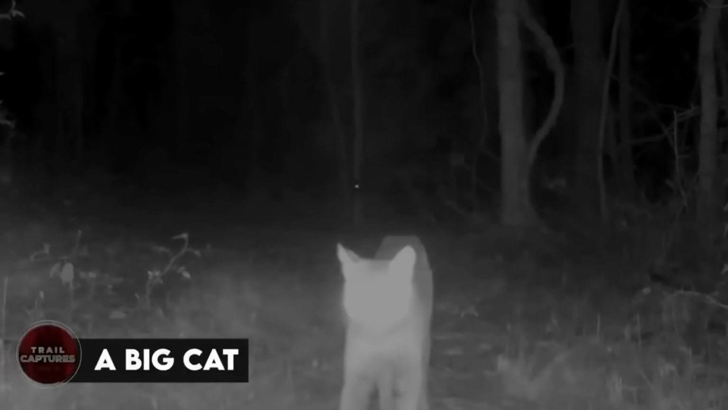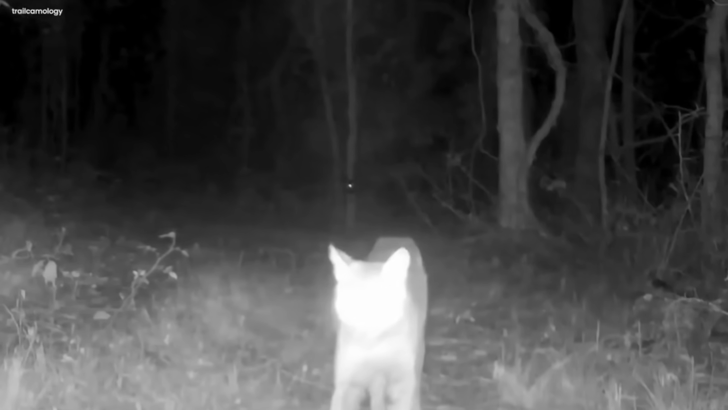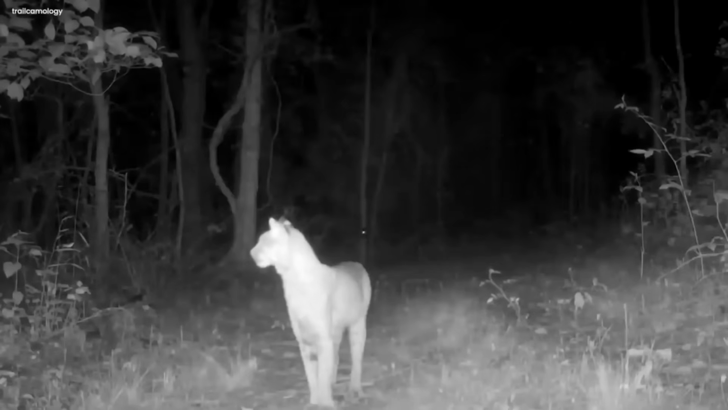A big cat. In the core of the wild jungle, a heavy, mysterious cat prowled in the moonlight. Its strong body moved quietly through the thick greenery, its golden eyes flashing with a mix of curiosity and secrecy. A trail camera set up in the dark of the night captured this graceful animal's every move.